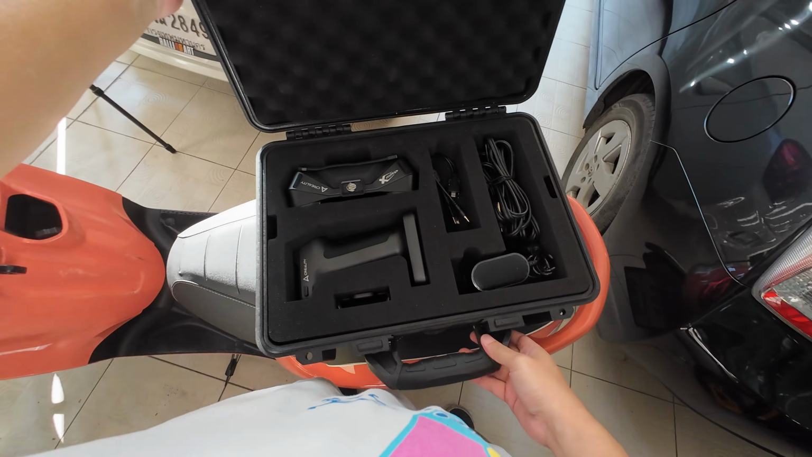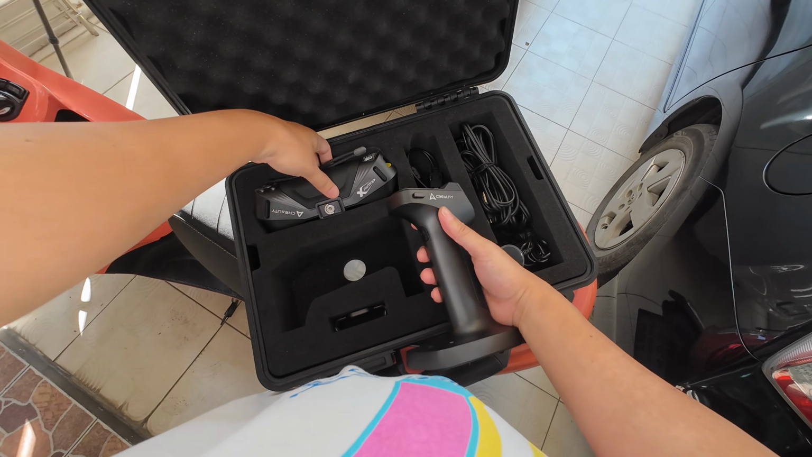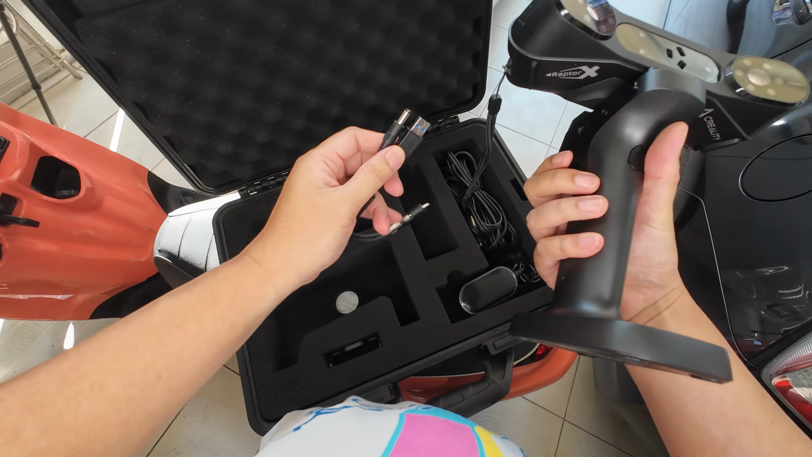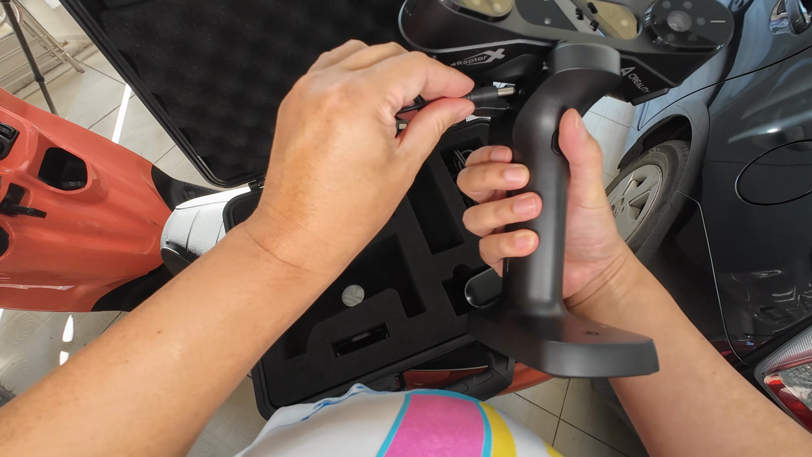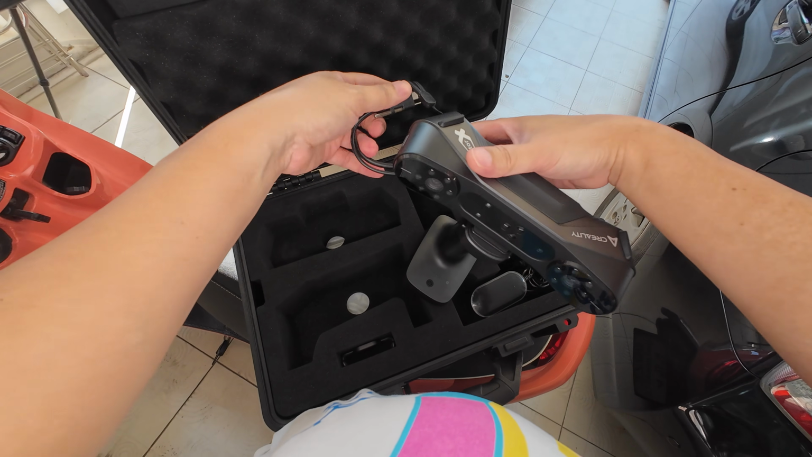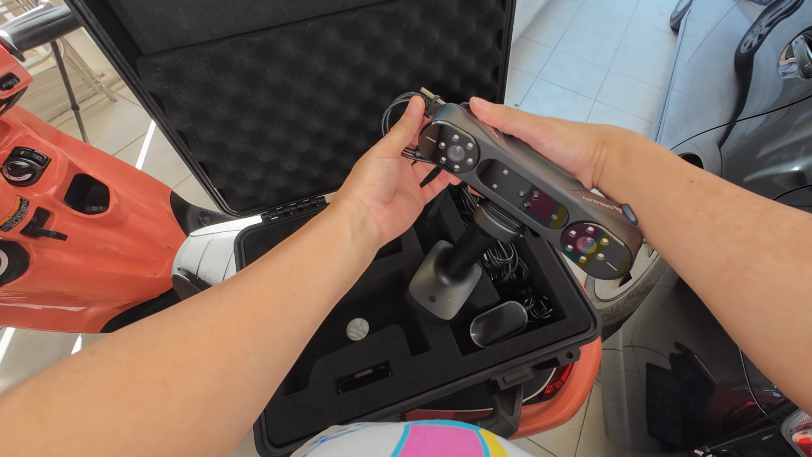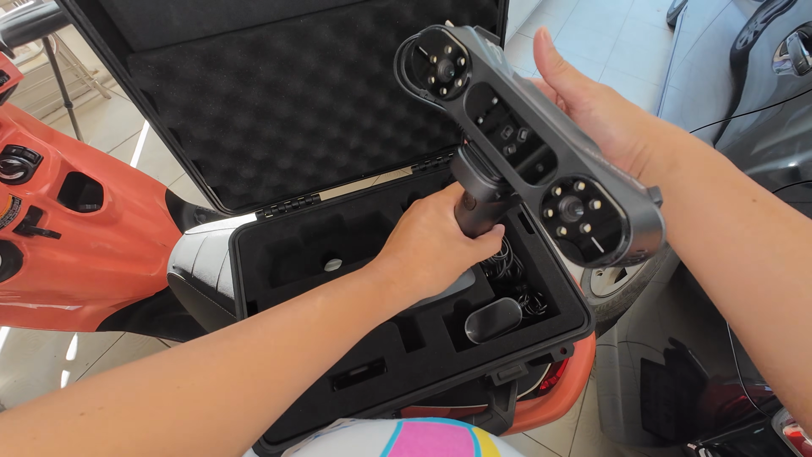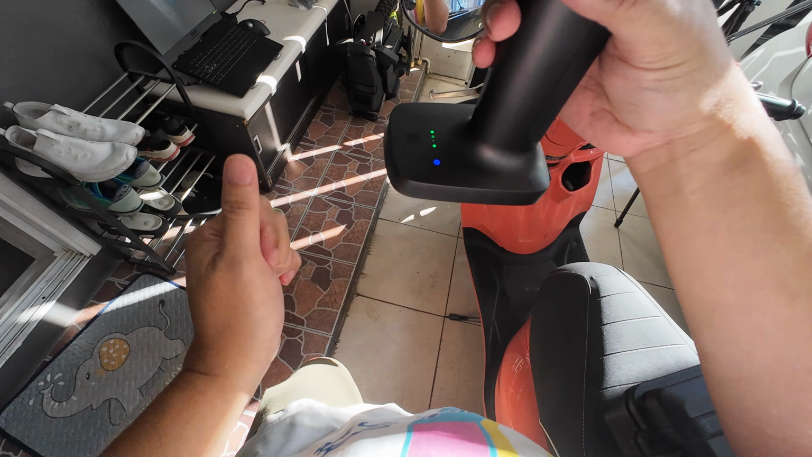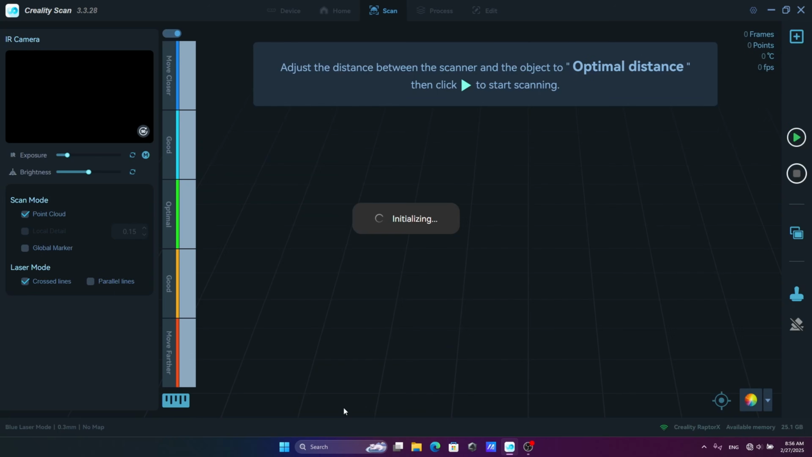So let's try with the Raptor X. Because the Raptor X requires an AC adapter, I think it's more convenient to just use the Wi-Fi handle. There's a button here, and connect it to the Wi-Fi. We use 0.3. Use 0.3.